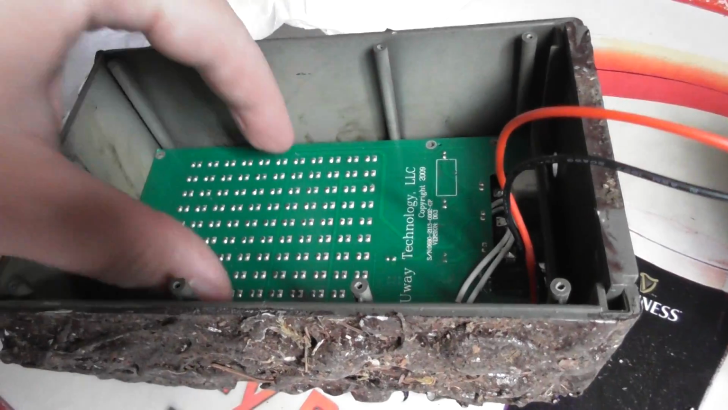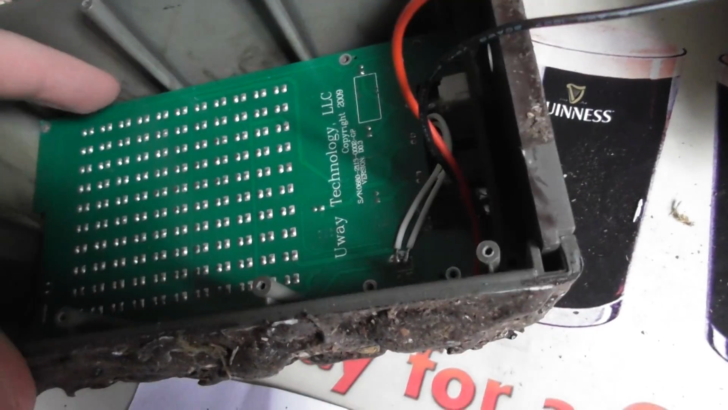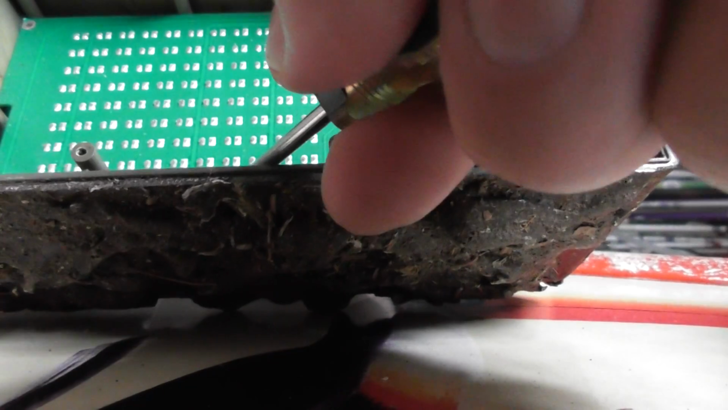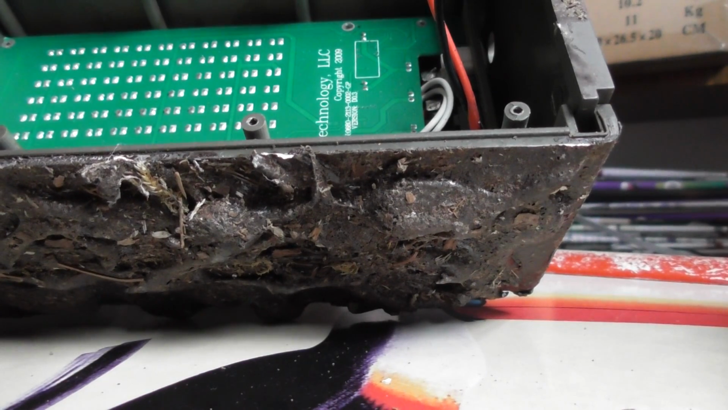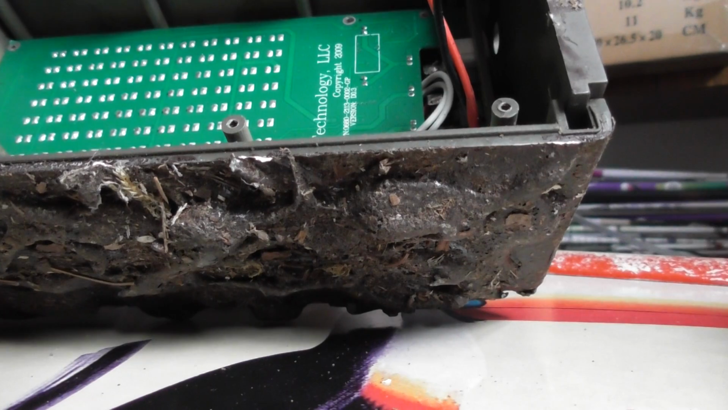Let's now see if I can slide this out somehow. Don't know how I'm going to get this out. Let's see if I put this down again, I'll put it on the side. Let's see if I can use a screwdriver to kind of wedge it out a bit. That's the sensor at the top of the device that detects whether it's sunlight or night.